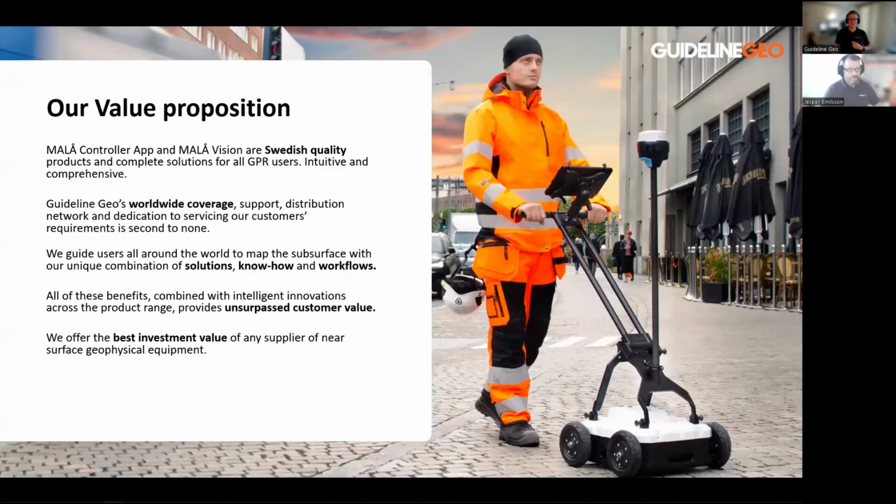Well, if this presentation hasn't convinced you already to come to Guideline Geo, I have a few other reasons why. Our value proposition, among others: we are developing Swedish quality products. We make a complete solution for all GPR users. We try to find intuitive and comprehensive solutions.